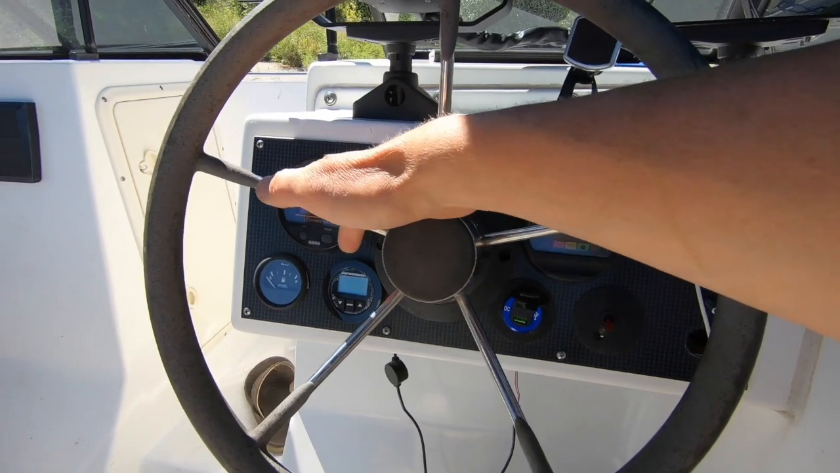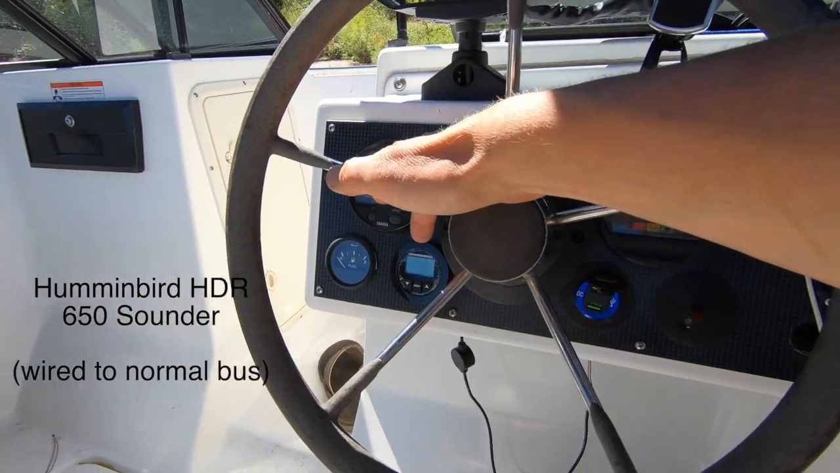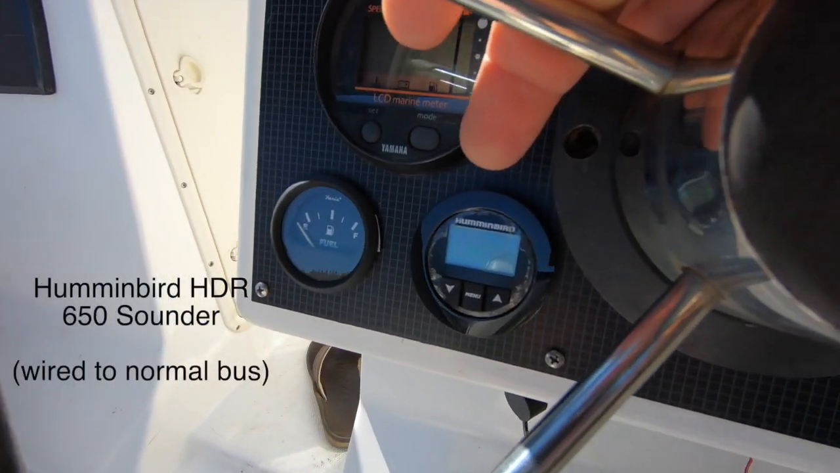On this side, I have a Humminbird, I can't remember the model number on this one, and I've made a video about installing that. That gives me the depth no matter how fast I'm running, because all these transducers get out of the water once I'm on a plane. So I need that for when I'm towing kids or when I'm just transiting around. I want to know the depth of the water because it's really not obvious here in the river.